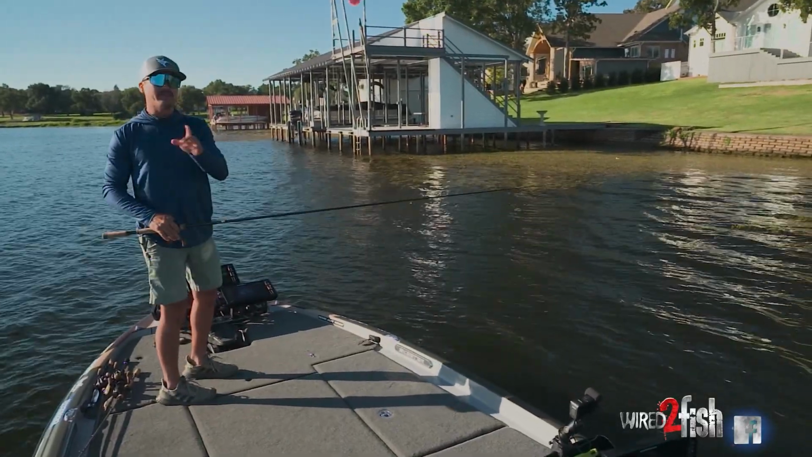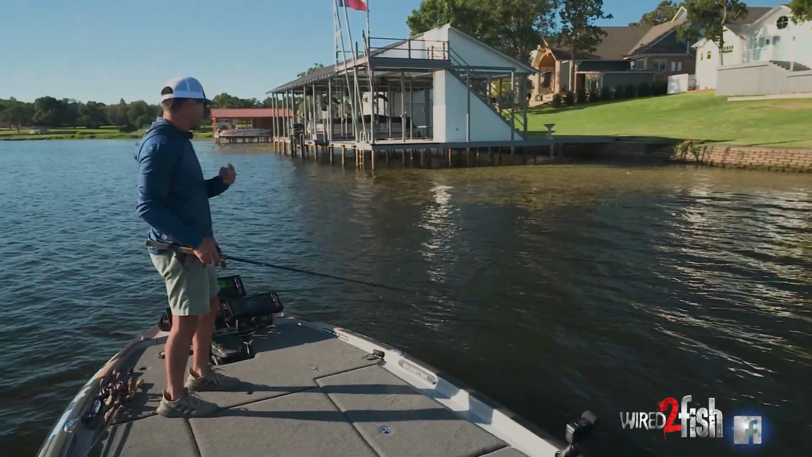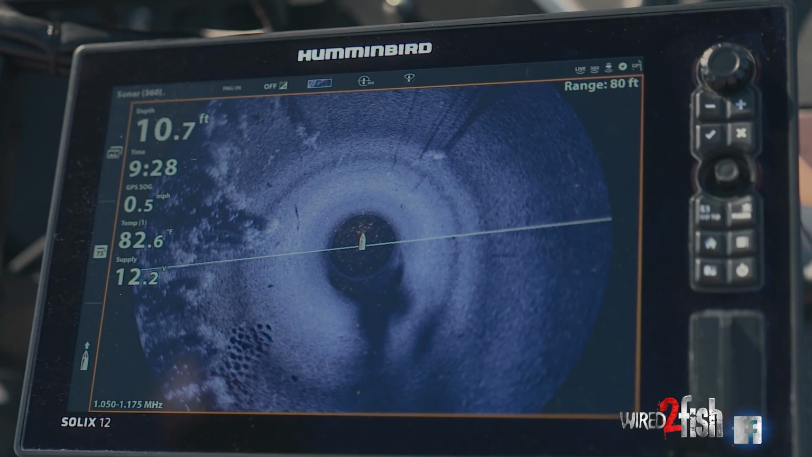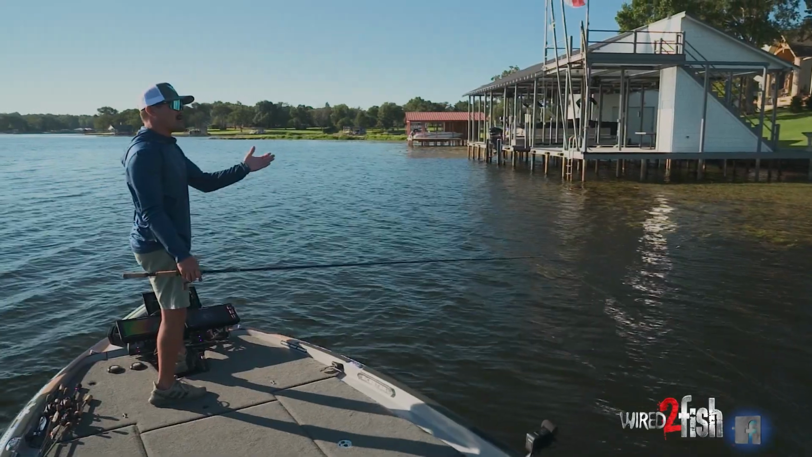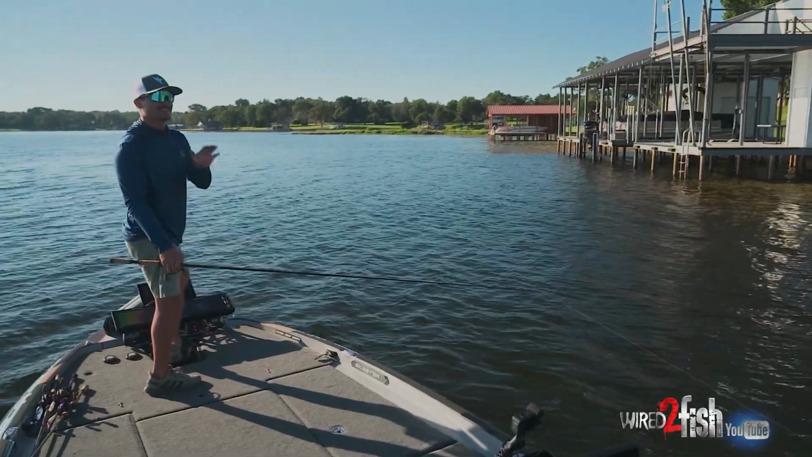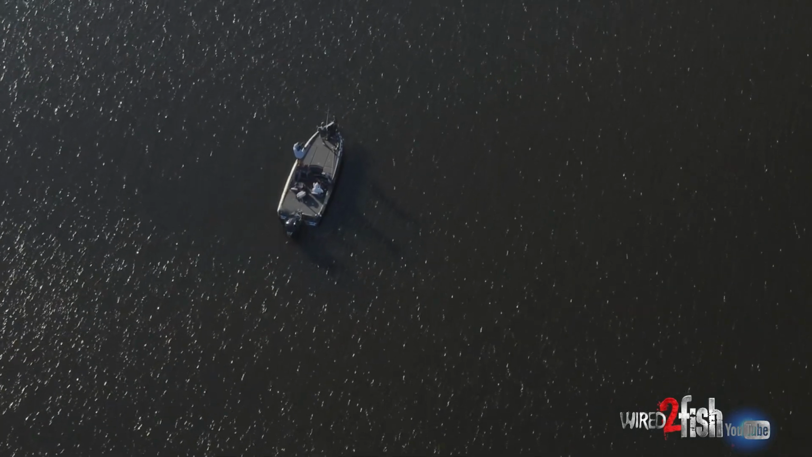But there's only one way to find the holes in the grass out off the bank. You can't visually see it with your eyeballs. You really have to rely on your electronics. So I'm gonna utilize Mega 360 and Mega Live, and I'm really gonna try to find holes in the grass out off the bank, those little sneaky spots that the typical angler going down the bank hardly ever finds.